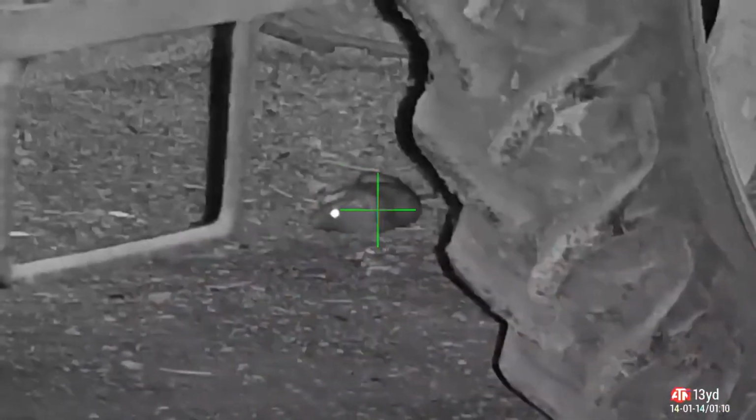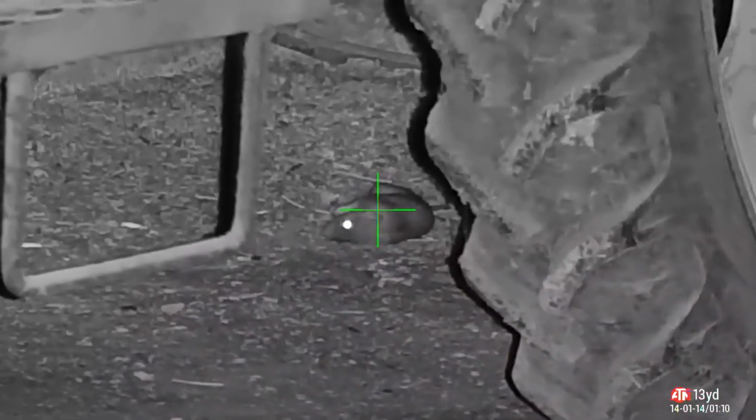Back over by the machinery in the corner, there's the juvenile I shot earlier on. So I said he would be dead under there. If I shot him here, if you remember.